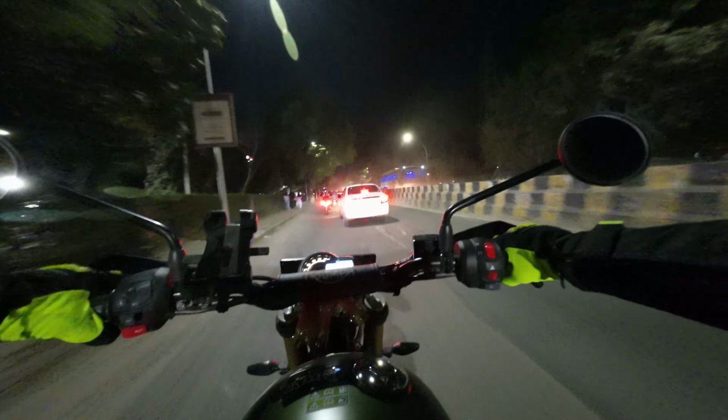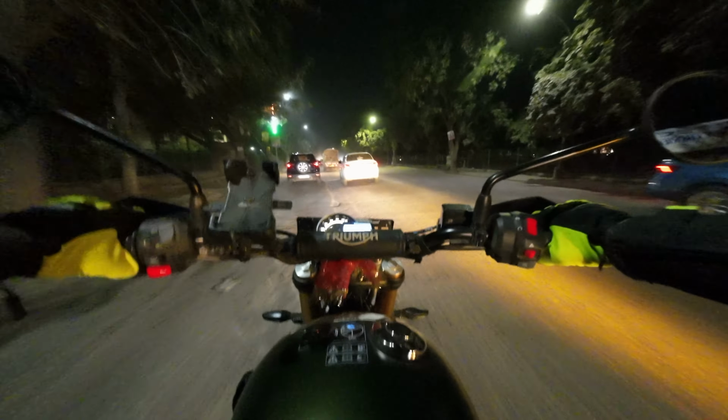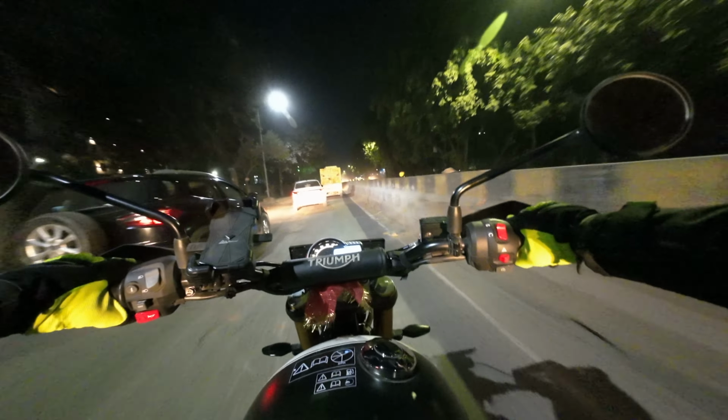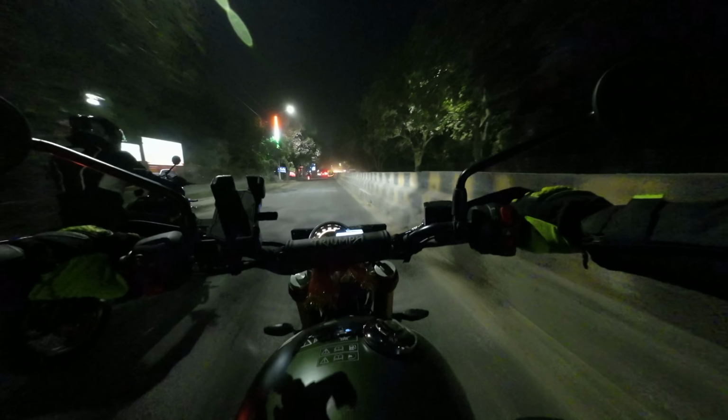This road is taking too much of my concentration. I'm not able to concentrate. I'm not able to ride and speak at the same time, and I'm not at all paying attention to my gearing. So the entire gear shift is happening.